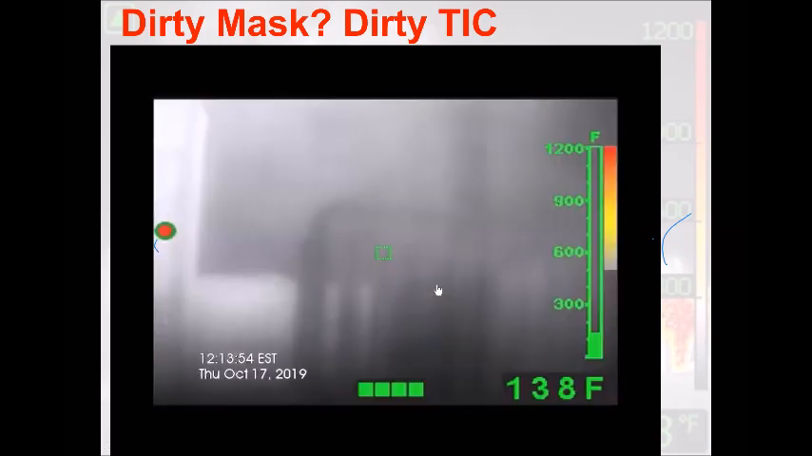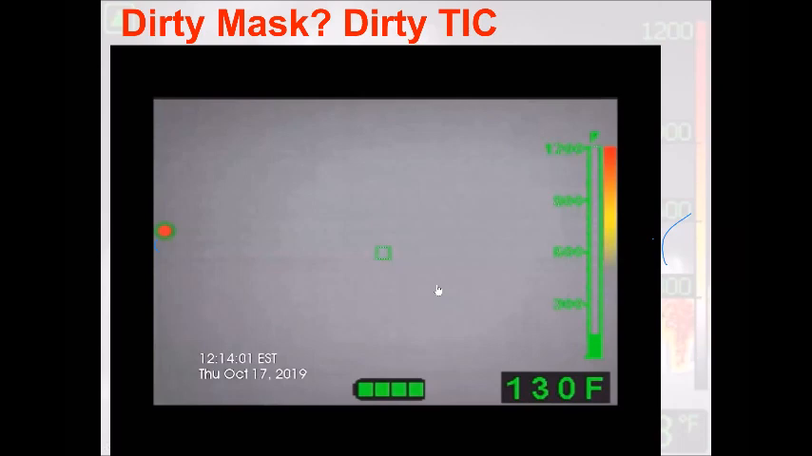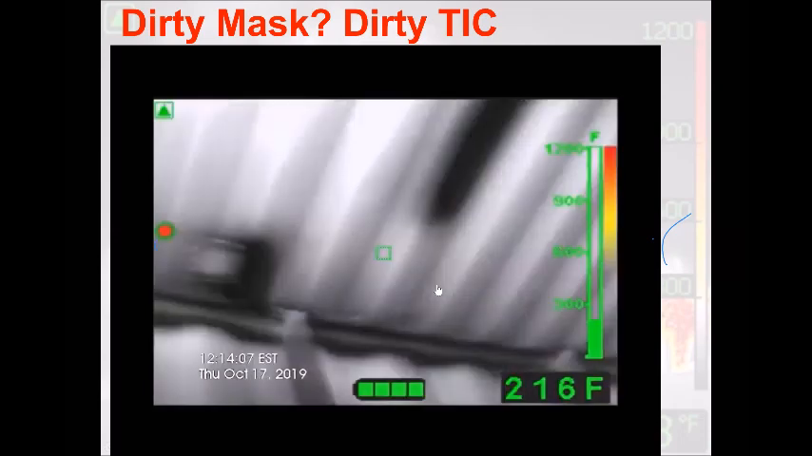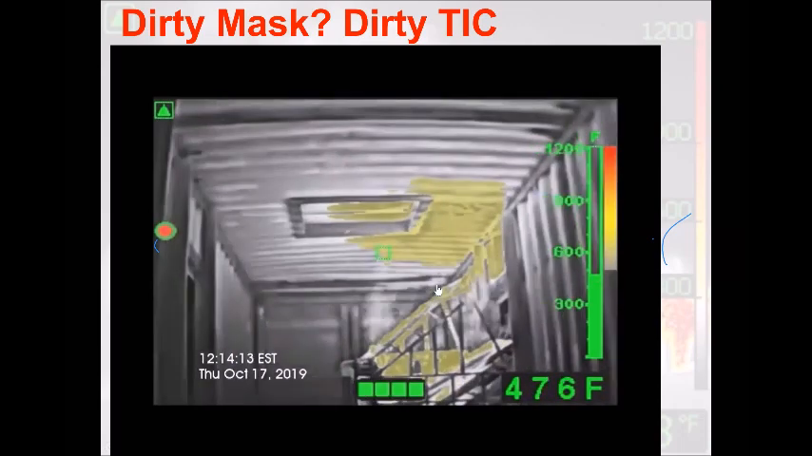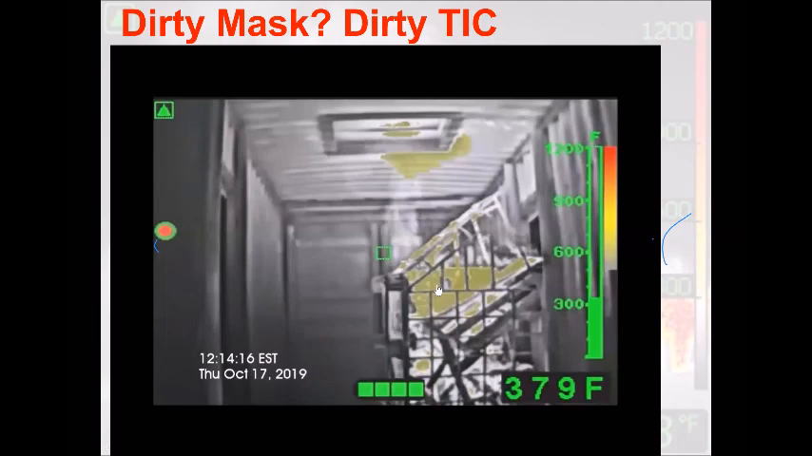There's the crib. You guys remember that crib we were looking at? Same camera. Can hardly see it. So then I wipe the lens, and look at the difference you just created. Now I'm bringing in a cleaner image, all from condensation that was built up on the lens. So if you have a dirty face piece, you have a dirty imager. You need to clean it with a dirty glove, because that's the cleanest thing we have to wipe something off with.